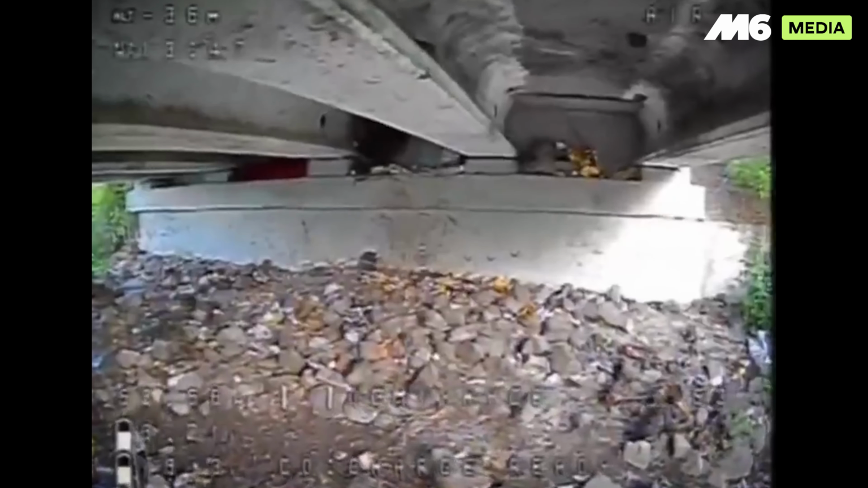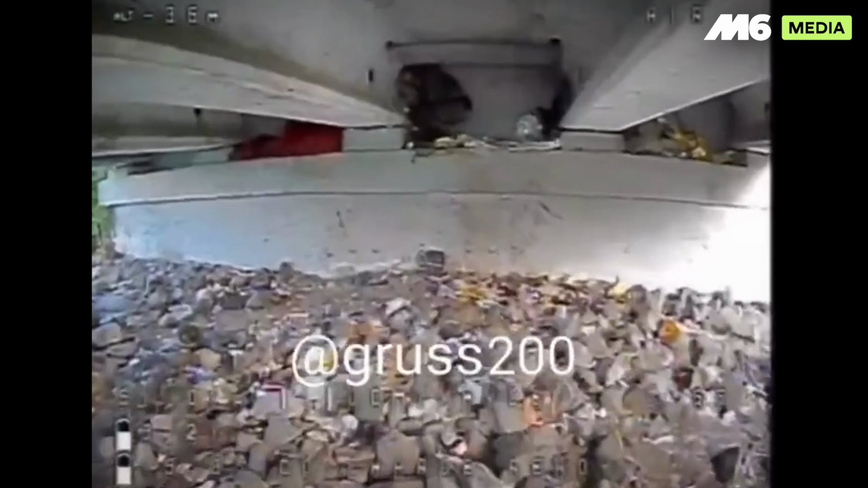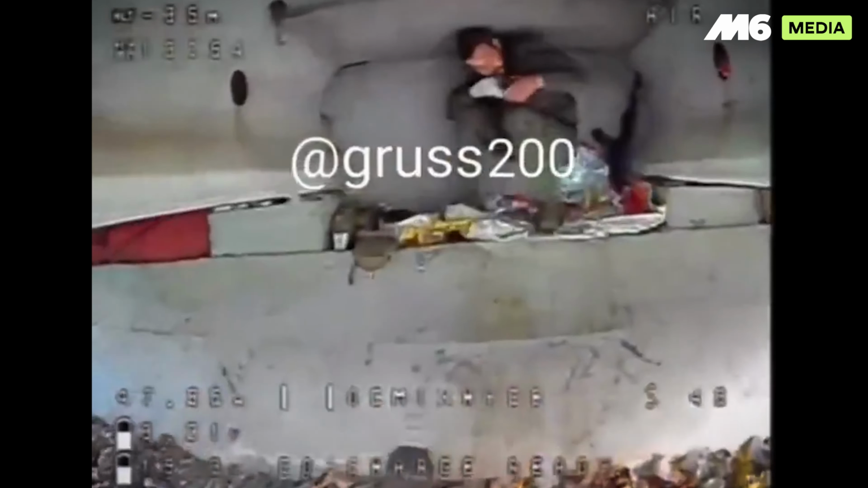Thermal footage shows a Russian sapper hiding under a motorway overpass near Kupiansk. An FPV drone darts in, detonates, and a white flash floods the culvert.